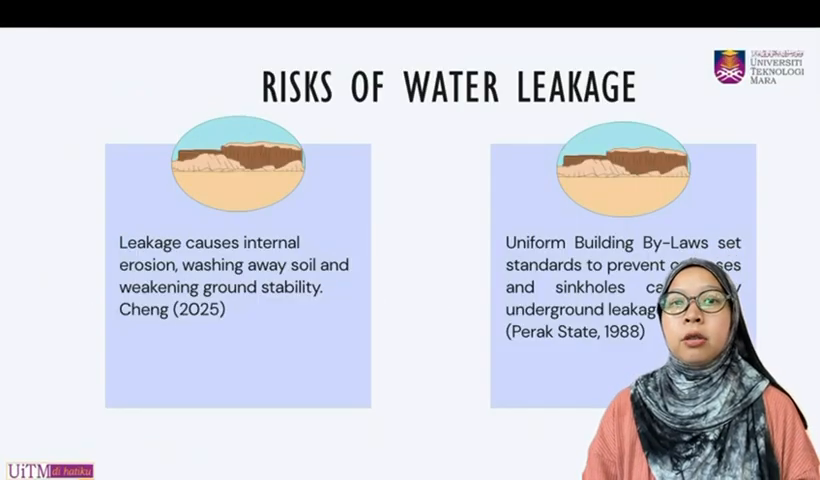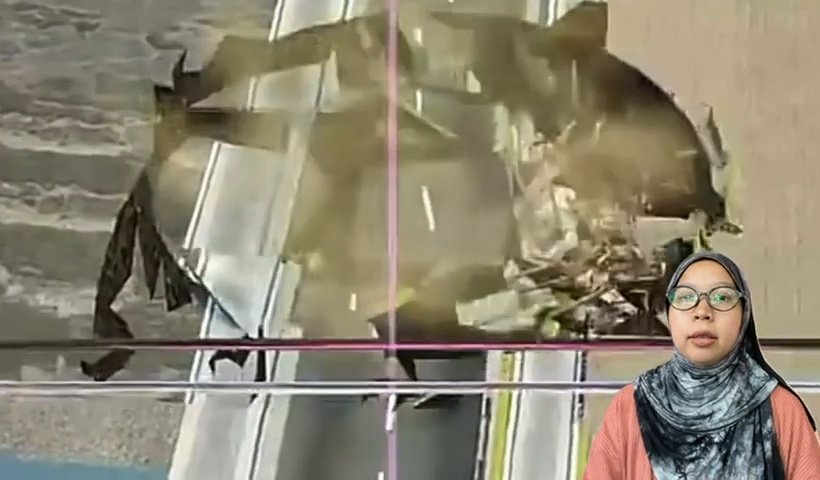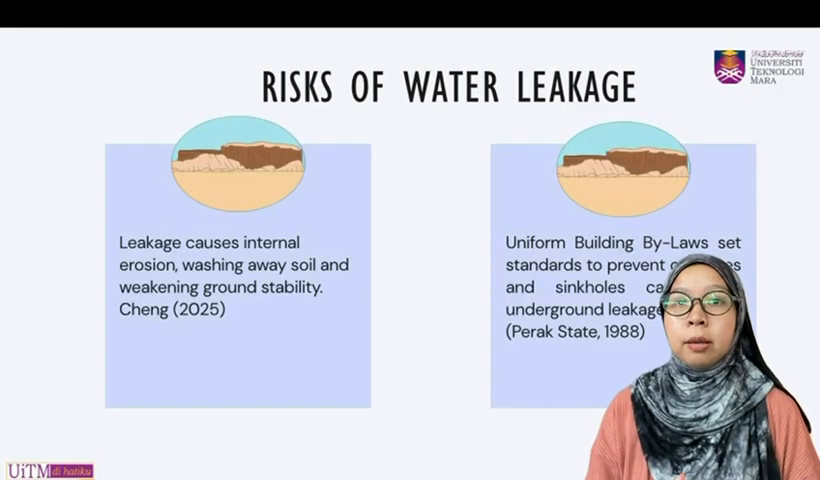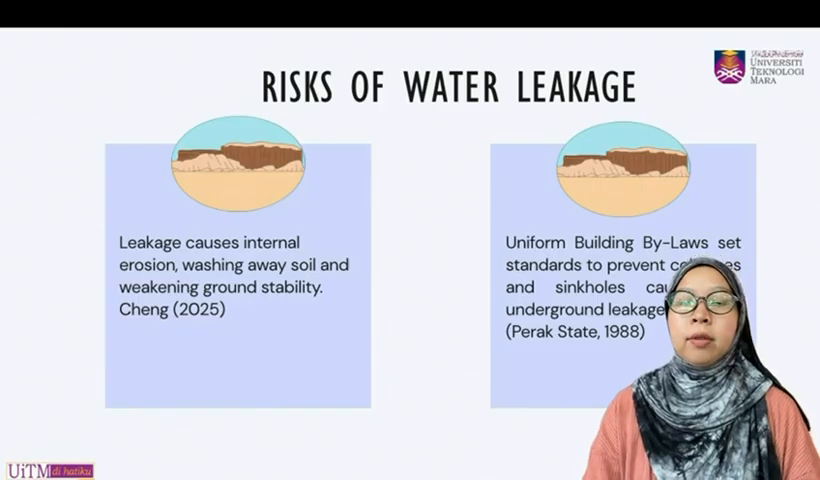Finally, the literature highlights the risk of undetected leaks such as erosion and sinkholes. Altogether, the review shows that combining GPR with CNN is a promising solution to improve proactive leak detection.